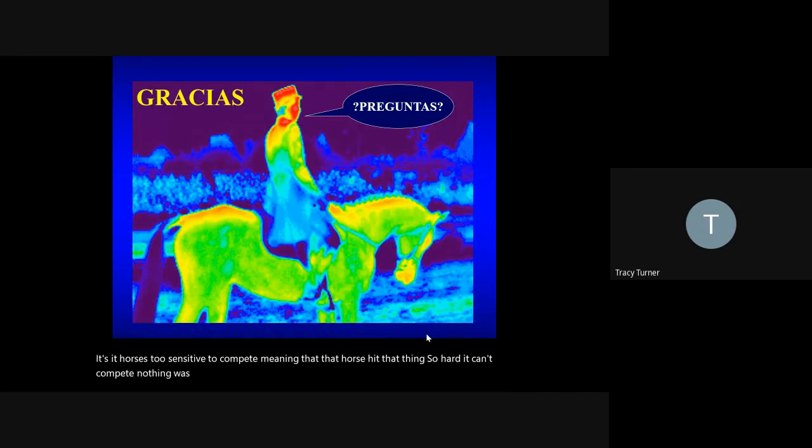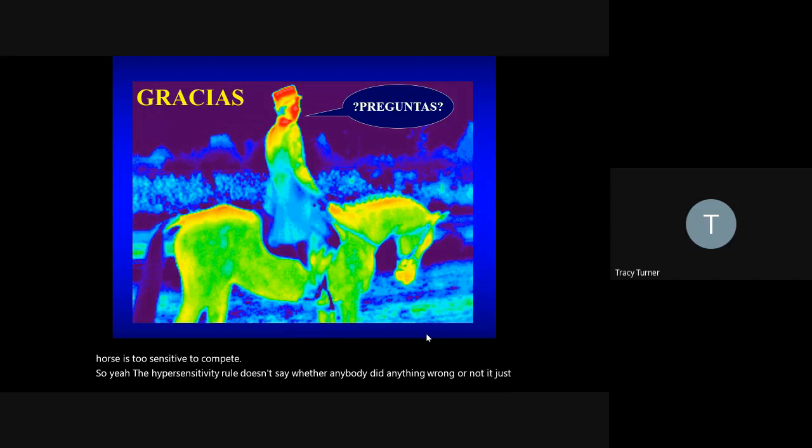Nothing was done wrong. Nobody's manipulated this horse, but from the rules standpoint, from a welfare standpoint, that horse is too sensitive to compete. So the hypersensitivity rule doesn't say whether anybody did anything wrong or not. It just says whether the horse is too sensitive to compete.